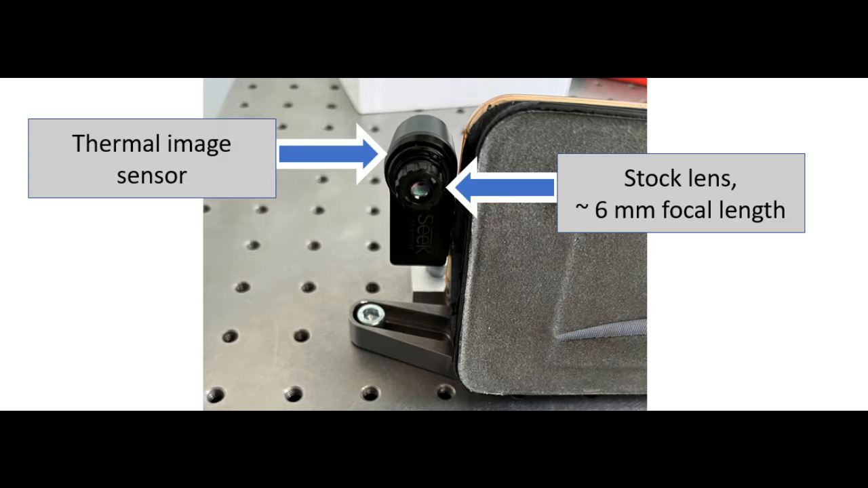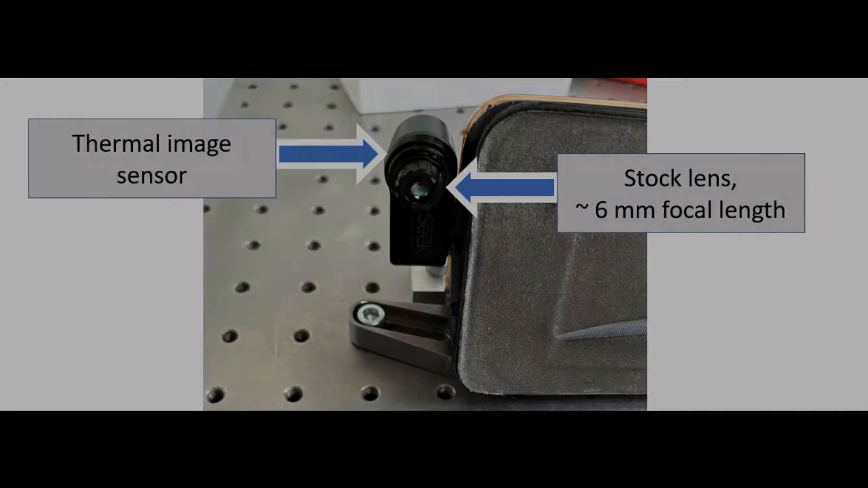Here in the picture you can see, by the arrowhead, the stock lens. It's relatively small, and this is how it looks if you remove the ring that allows you to adjust focus a bit easier. The ring itself doesn't really have any optical properties. It just allows you to adjust the focus a bit easier. But yeah, that's what the actual lens looks like.